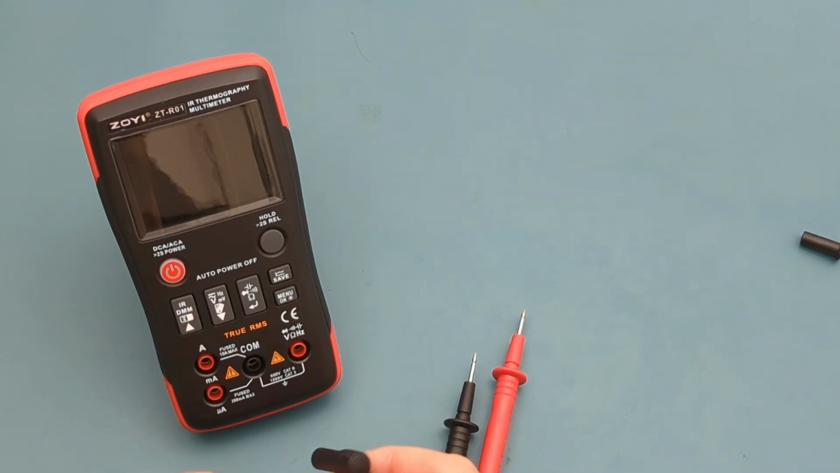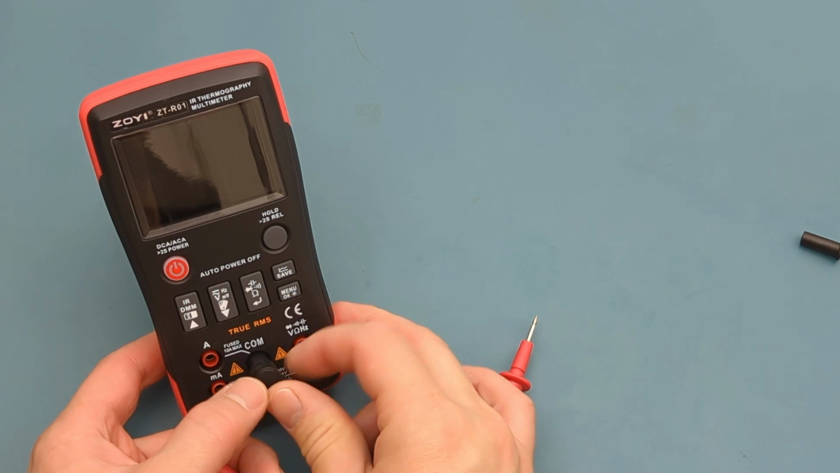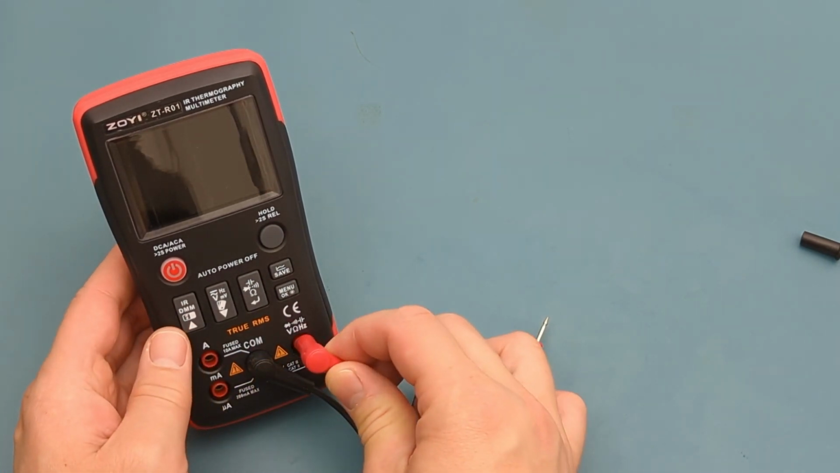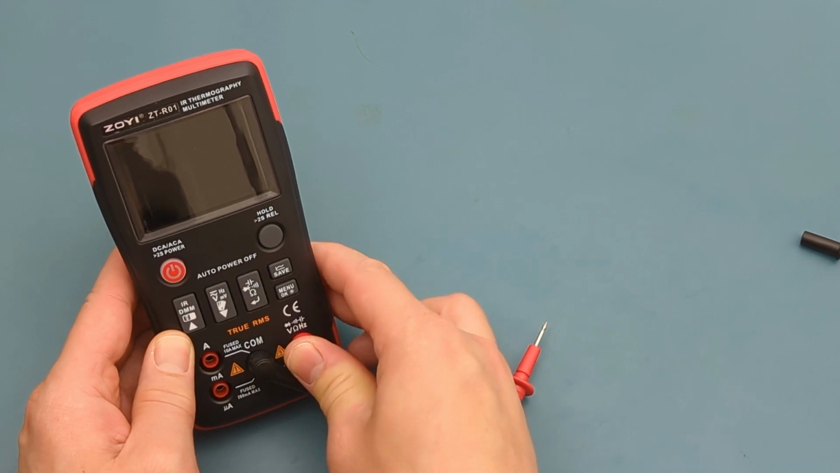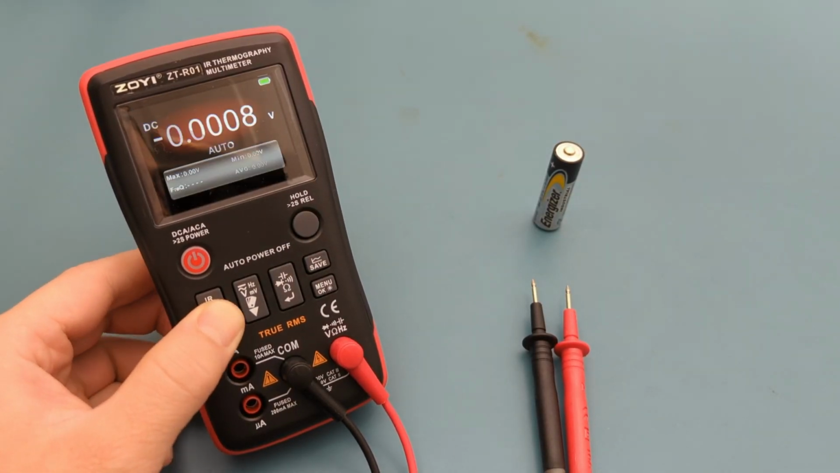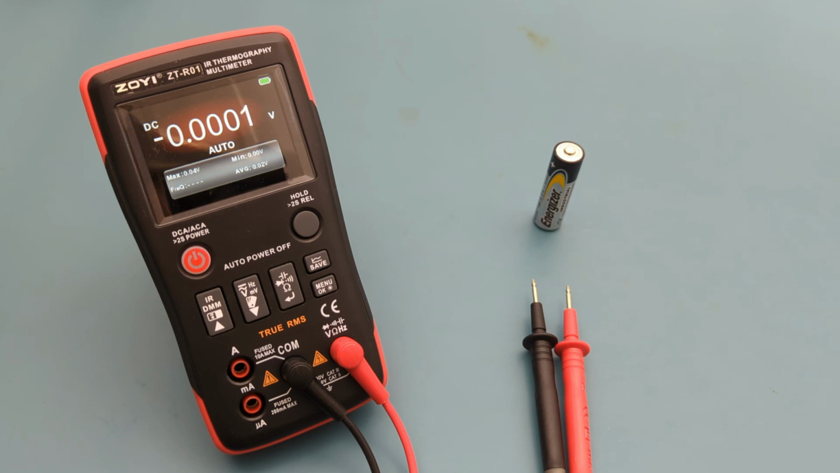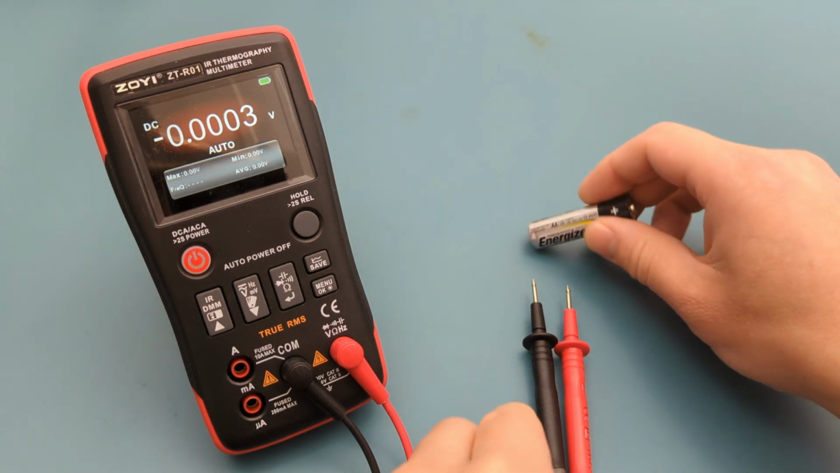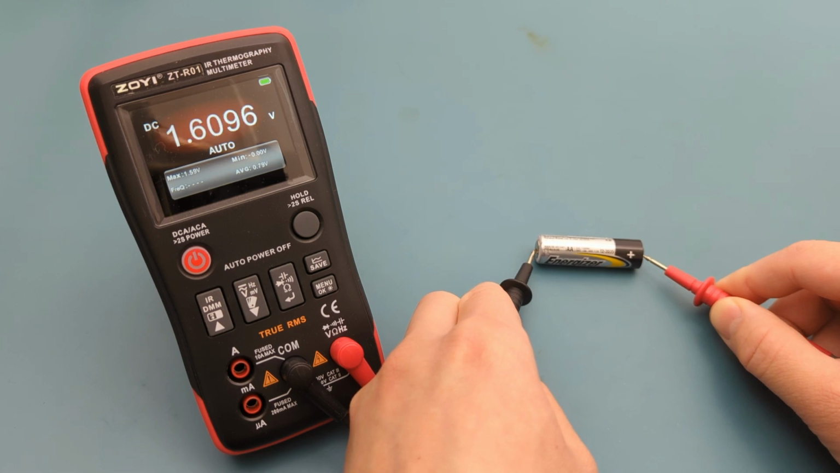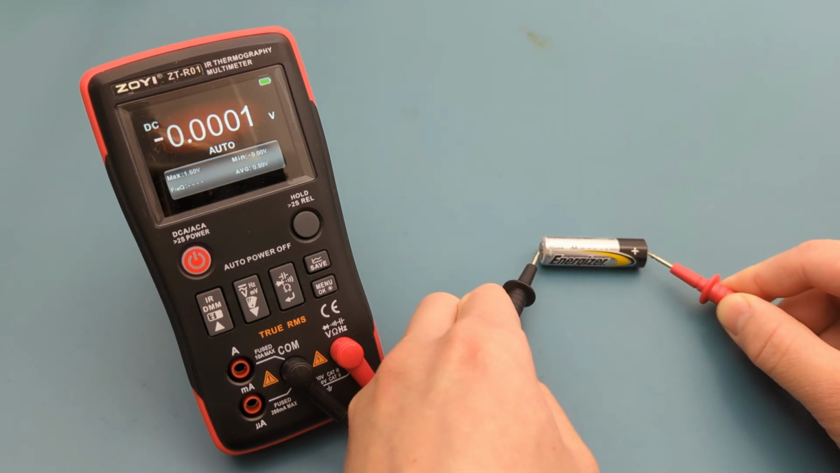Insert the black probe in the COM port. Insert the red probe in the diode voltage resistance port. Press the IR button to switch to the multimeter mode. Let's check the voltage of this AA battery. Since this is a new battery, the reading of 1.6 volts is correct.